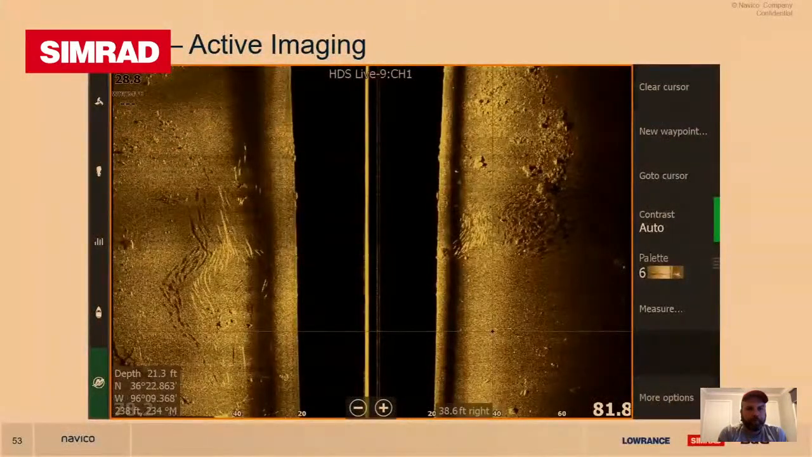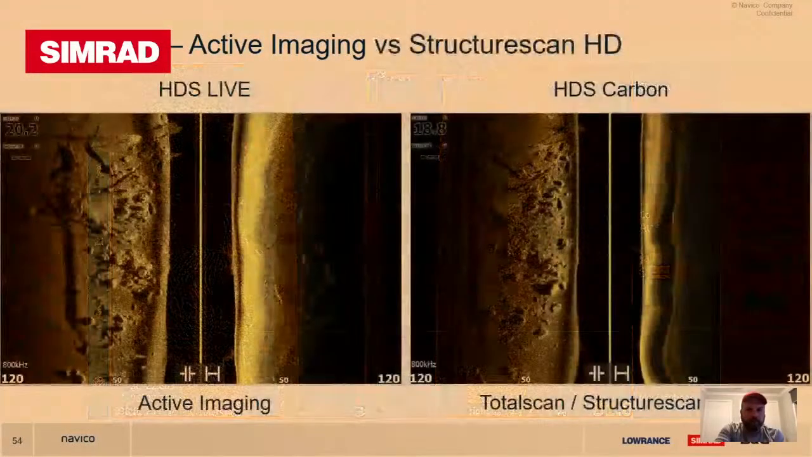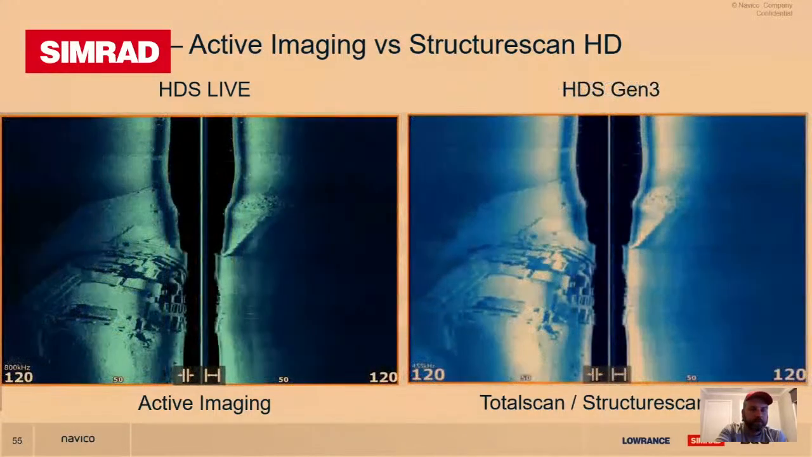All right, so we'll go back to our PowerPoints, Anton. Again, active imaging, just another picture of reef. Sorry, I'm jumping around here just to keep you on your toes. Okay. So just a bit of a difference there between the HDS Live 3-in-1 versus the Carbon with your total scan or structure scan. So you can see a lot more, a lot higher detail. So the technology is coming along quite nicely. Again, just a detailed comparison.